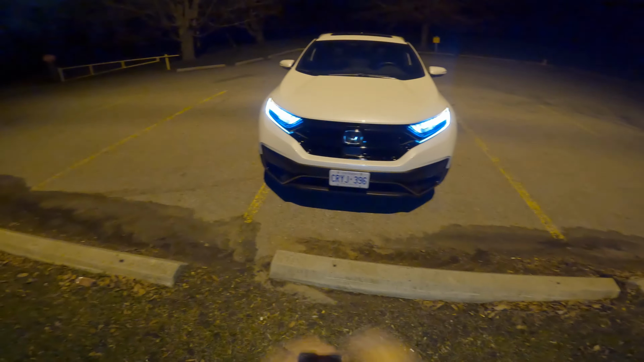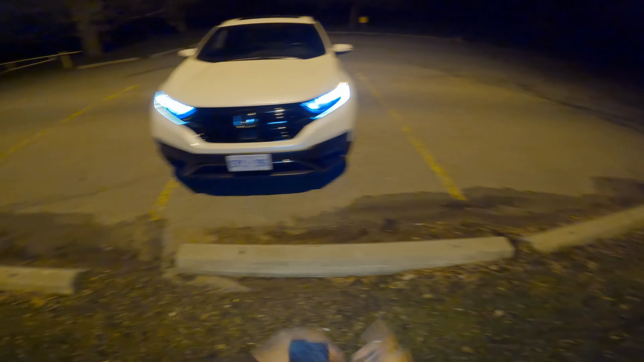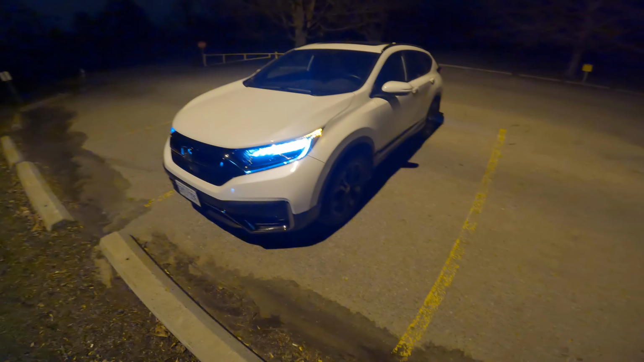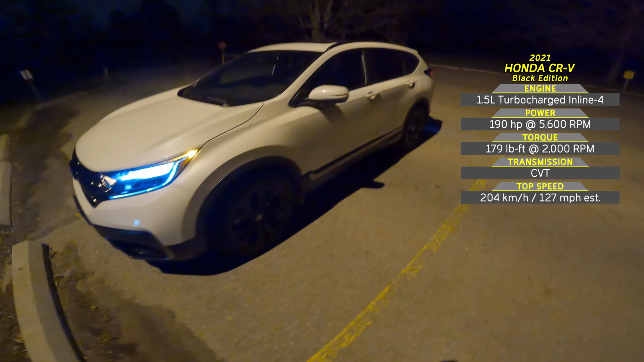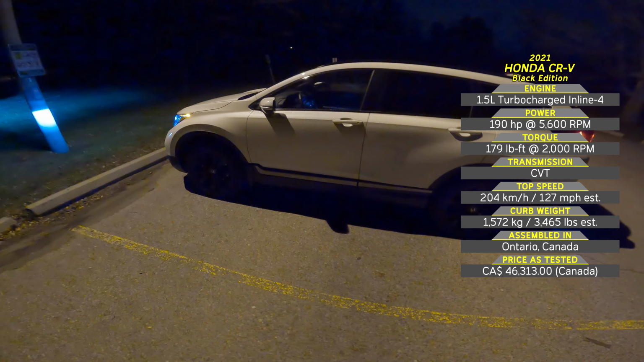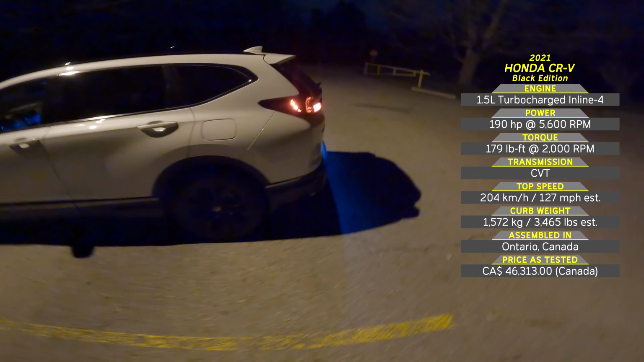What are we going to do in this highway POV test drive? Pretty simple. Excuse my terrible parking, but I just parked here for a second. We're going to test the high beams and the headlights, the automatic high beams, see how well they work. And we're also going to do a little bit of a launch, like an acceleration run, just to see how quick the CR-V is.